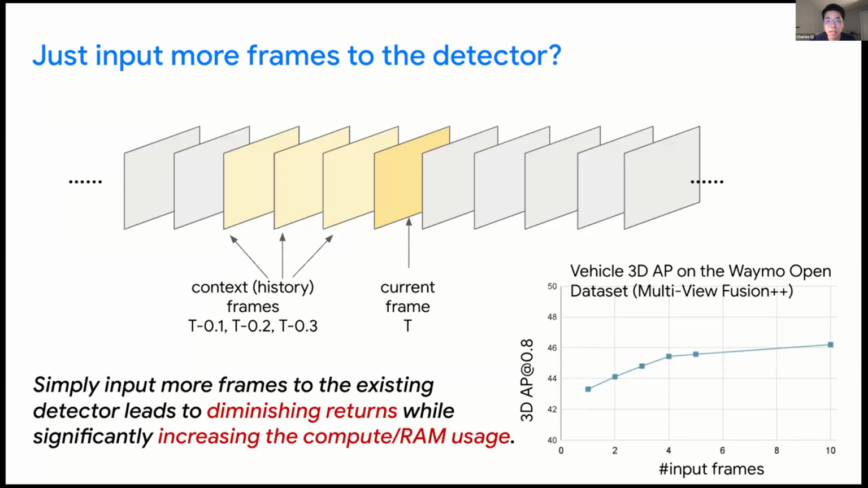And another downside is that as we have more frames, it increases the compute and RAM usage by a lot. So considering the case when we have 10 frames of point clouds, the number of input points is tenfold. So the early layers, which are also the heavy layers, will consume much more time and RAM to process those point clouds. The underlying cause for this inefficiency is that we aggregate information across the entire frames.